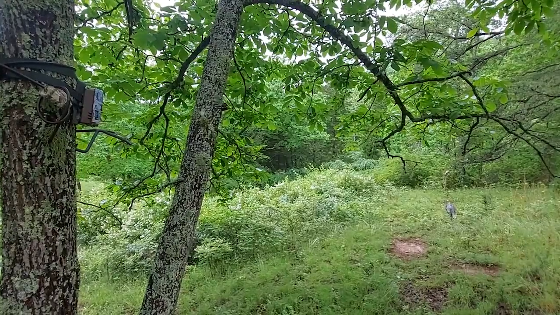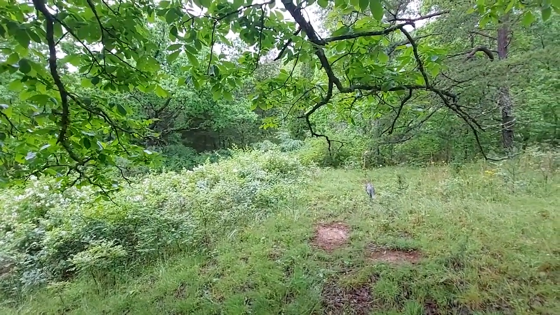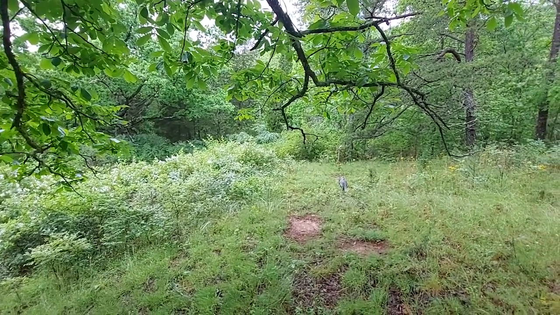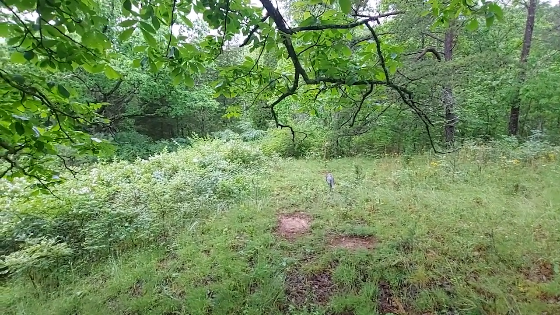All right, I'm on another property here. This is the smallest of my properties that I'm allowed to be on. This is basically 40 acres, a back 40, an old home place. And I've had more luck over the last 10 to 15 years at this particular spot than any other place I've run up until this last fall.